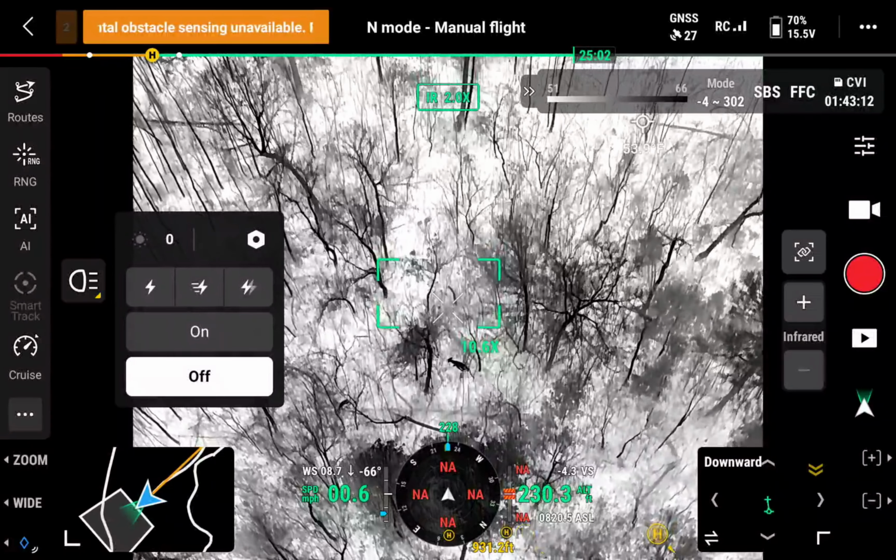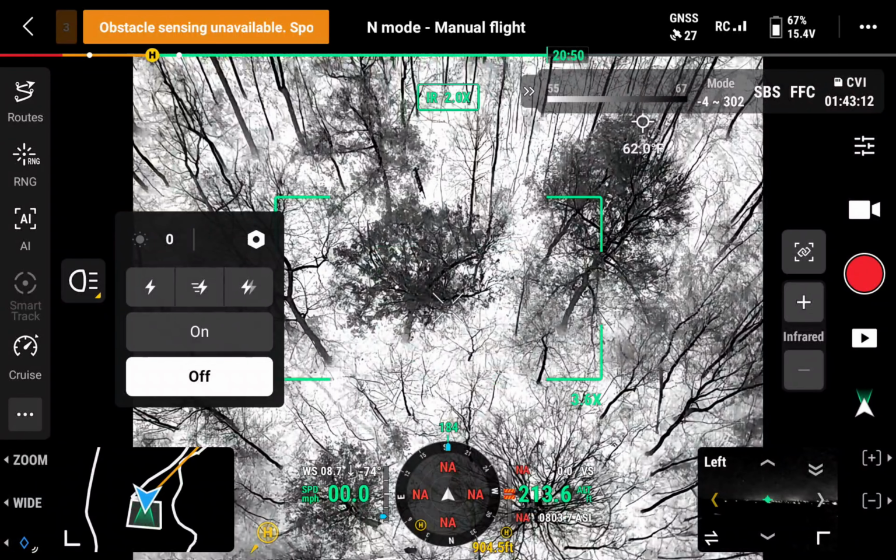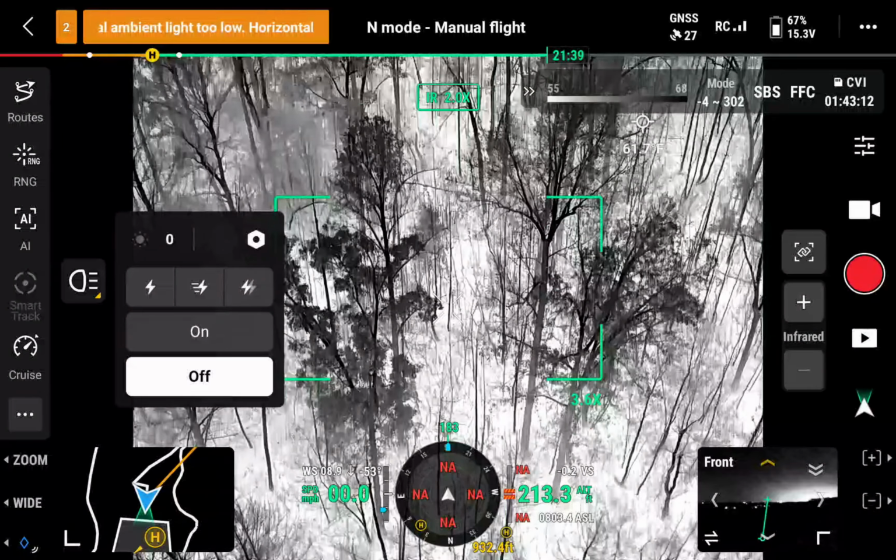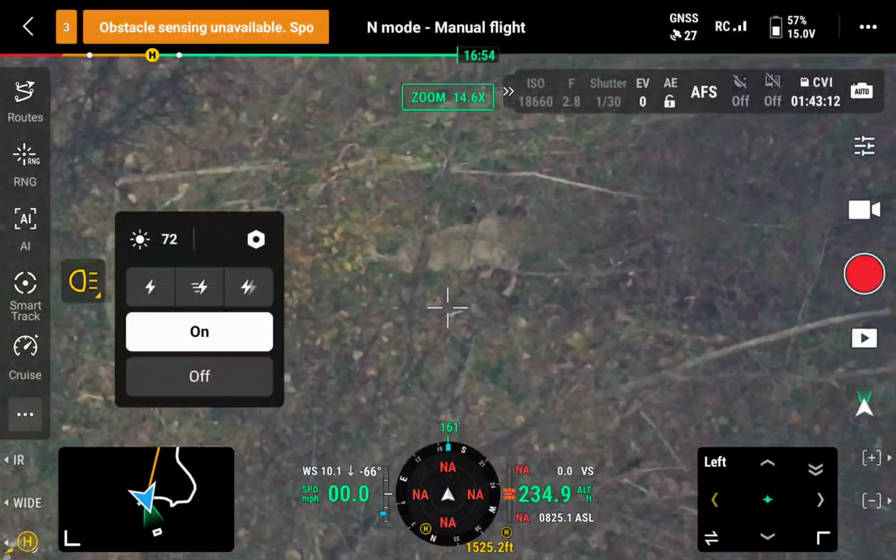I judged both of them side by side to see what the terrain was like and what I was and wasn't flying over and hadn't hit yet. I just wanted to clear that up and show that that's why I wasn't able to pull up all my actual live maps and everything. Zoomed in really far though.